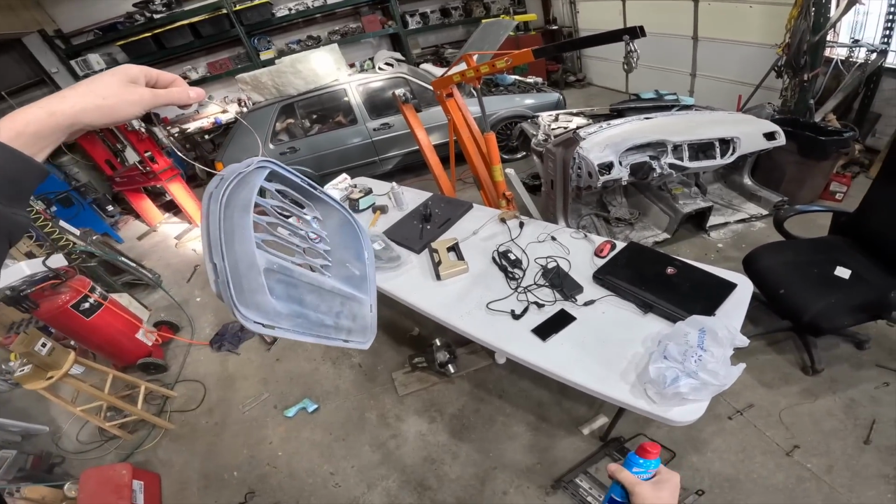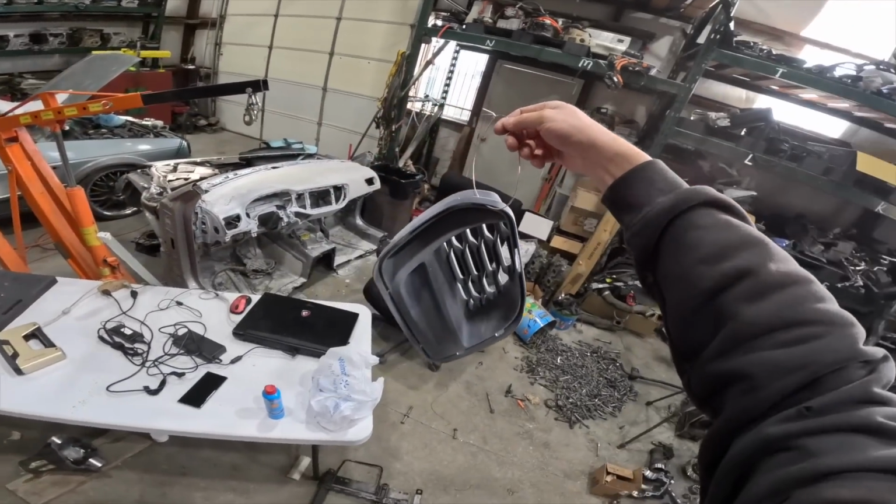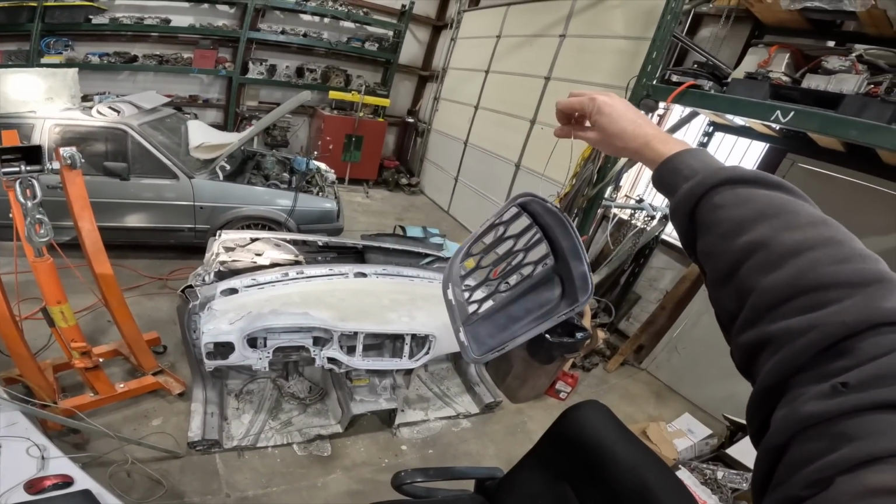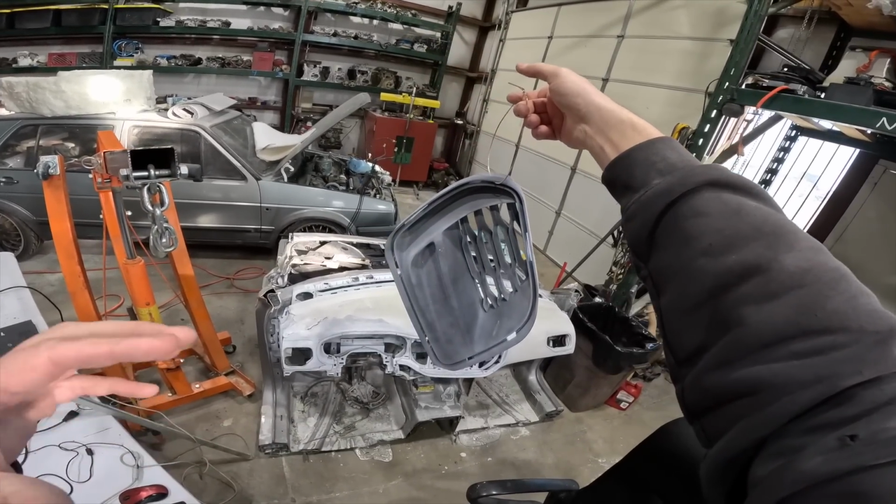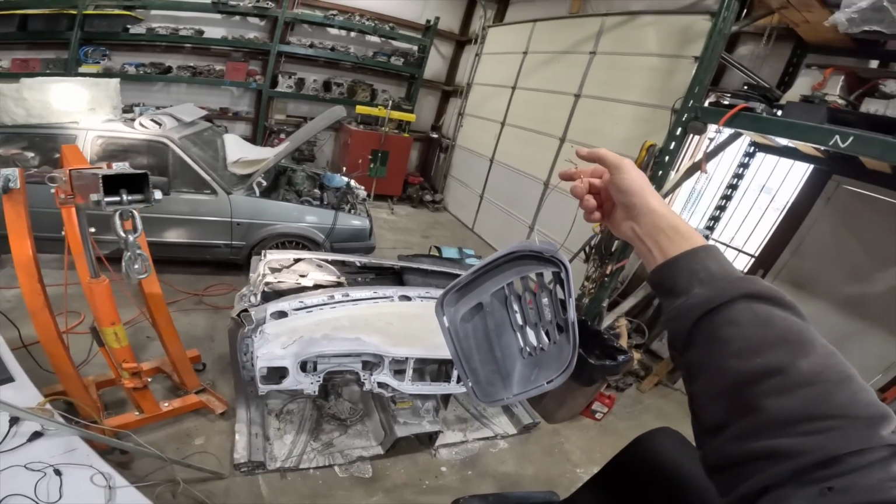All right, so now you can see it's pretty much like a flat, almost like a flat bluish white, and that's exactly what you want. So everything that was glossy and black is now flat, and this stuff washes off, so you don't have to worry about coating something with paint or something like that that won't come off.